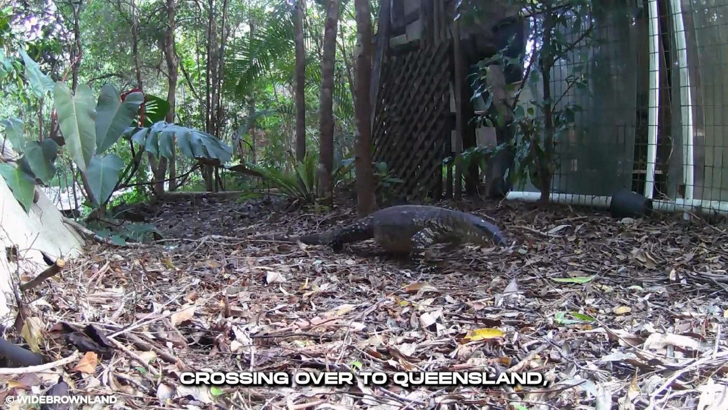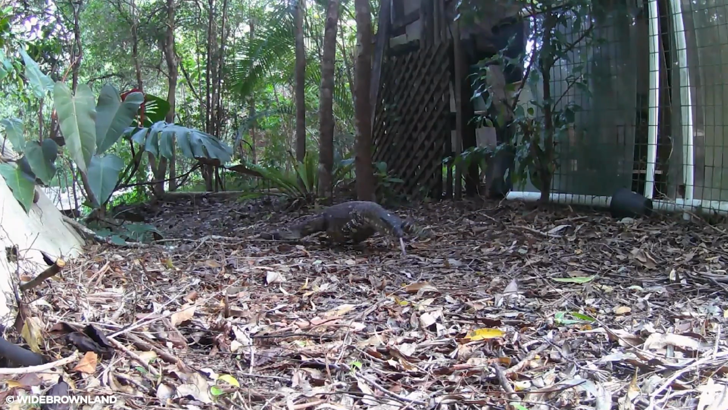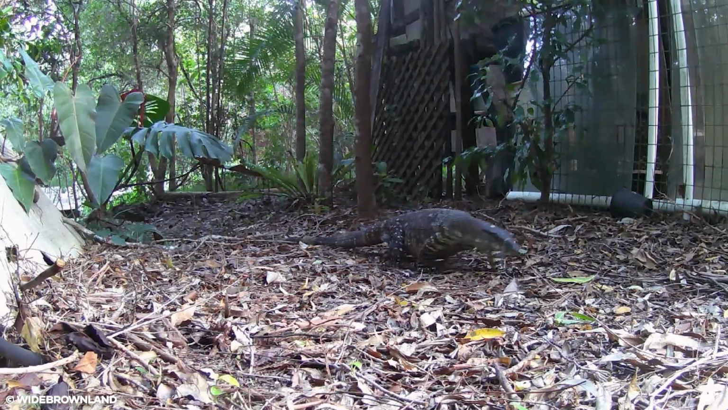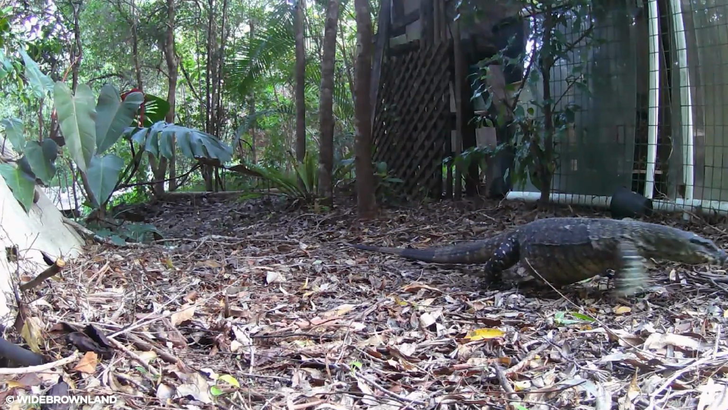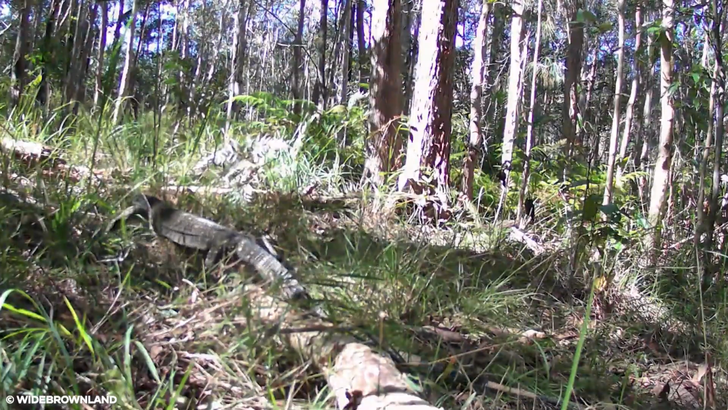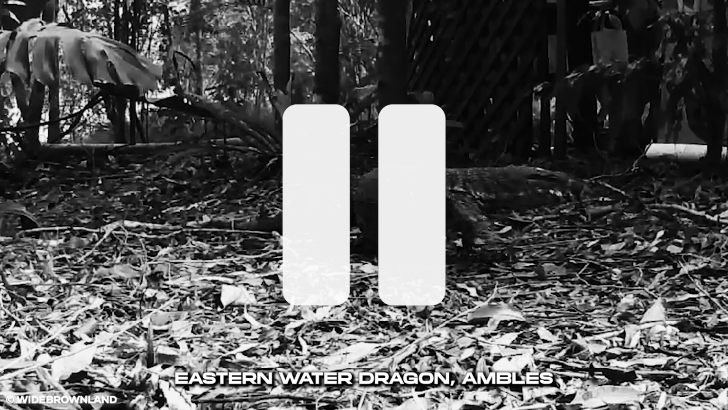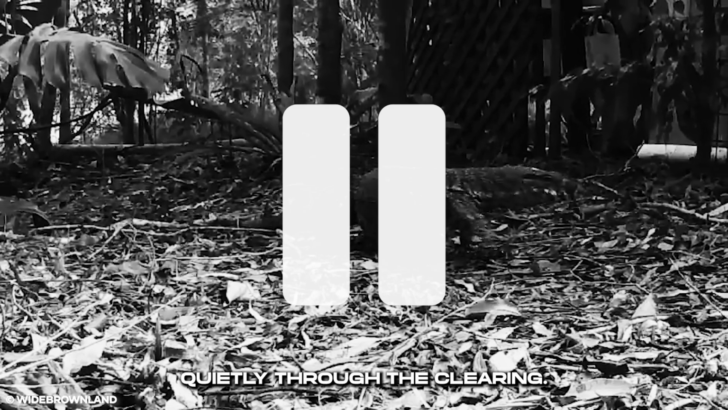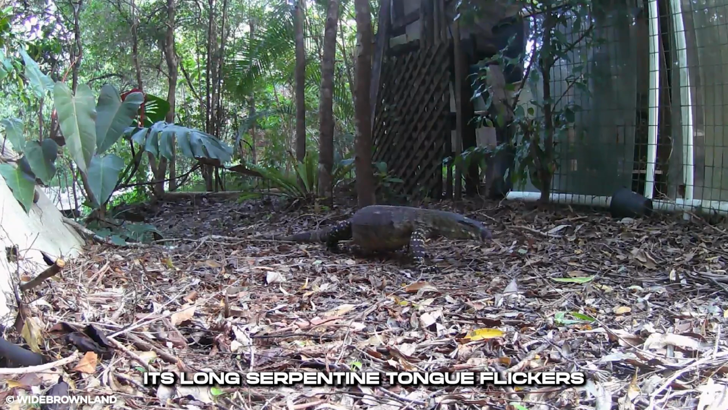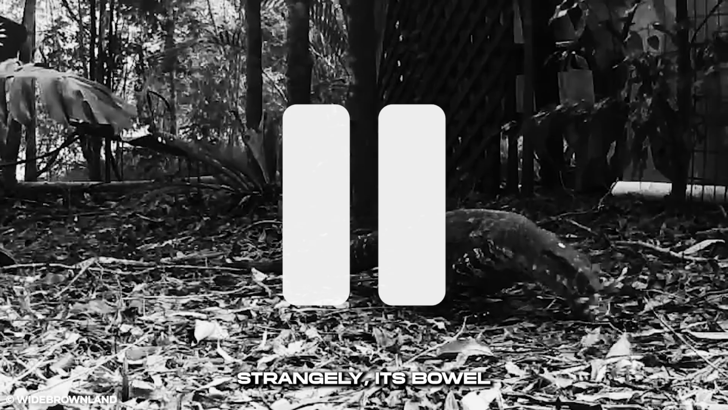Crossing over to Queensland, Australia, the footage revealed hidden events. On this sunny afternoon, this reptilian, known as an eastern water dragon, ambles quietly through the clearing. Its long serpentine tongue flickers out to catch the scent in the air. Strangely, its belly looks distended.